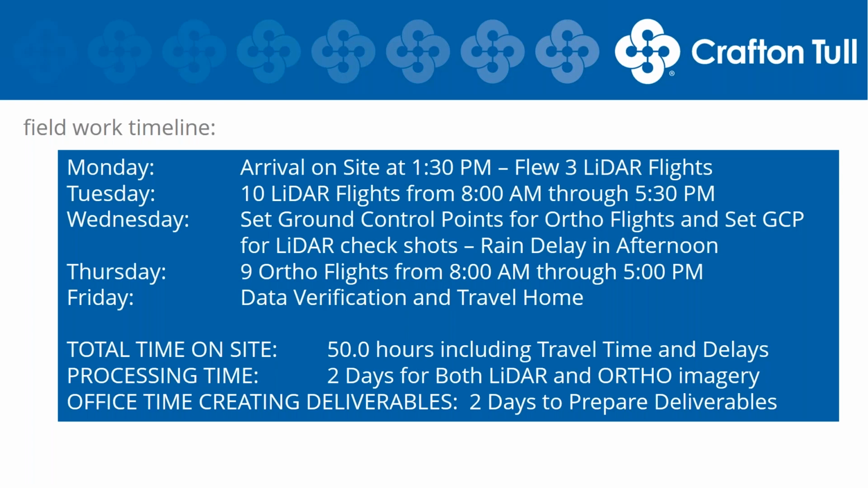On Friday, we spent the morning in the hotel room, as we usually do, doing data verification to ensure that we had all of the data that we needed before we left the site. So we just ran some initial checks on the Lidar and the imagery itself, just some initial quality control checks to ensure before our field crew left the site that we had all the information that we needed.